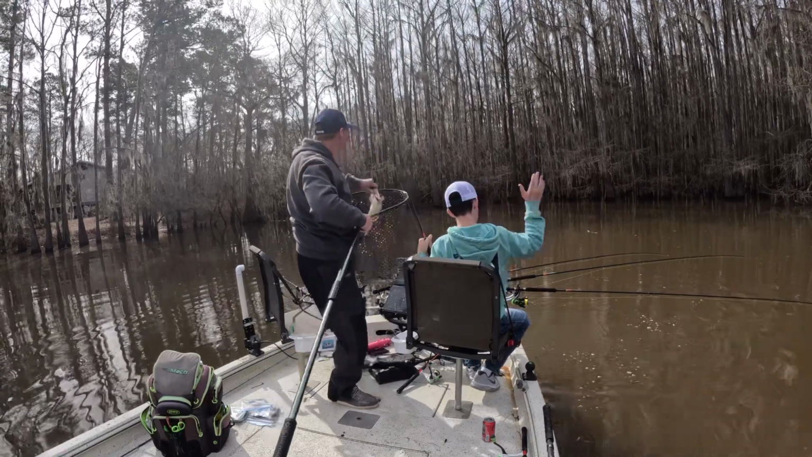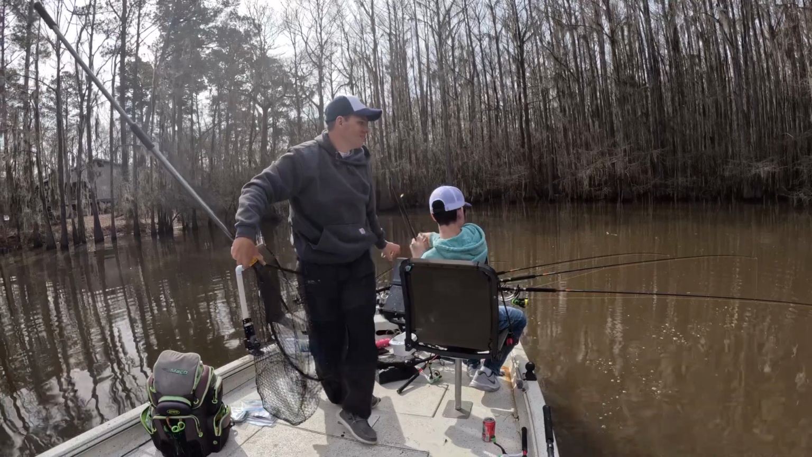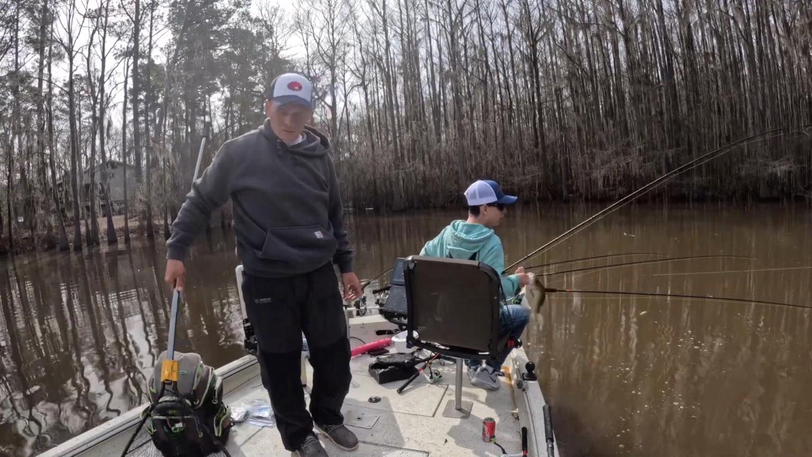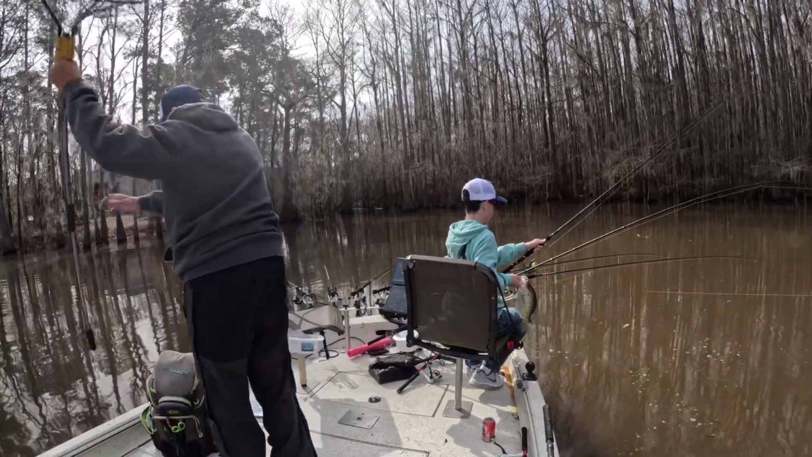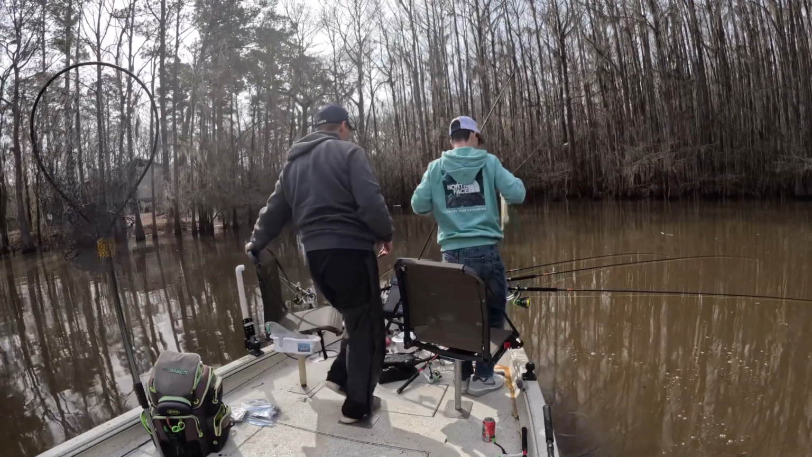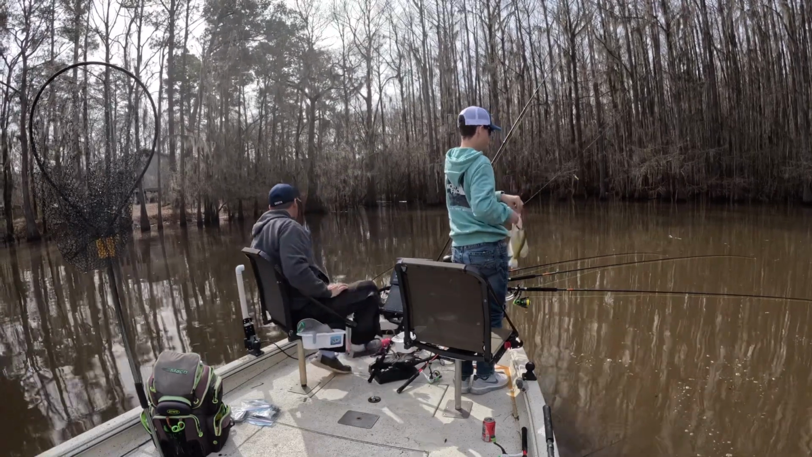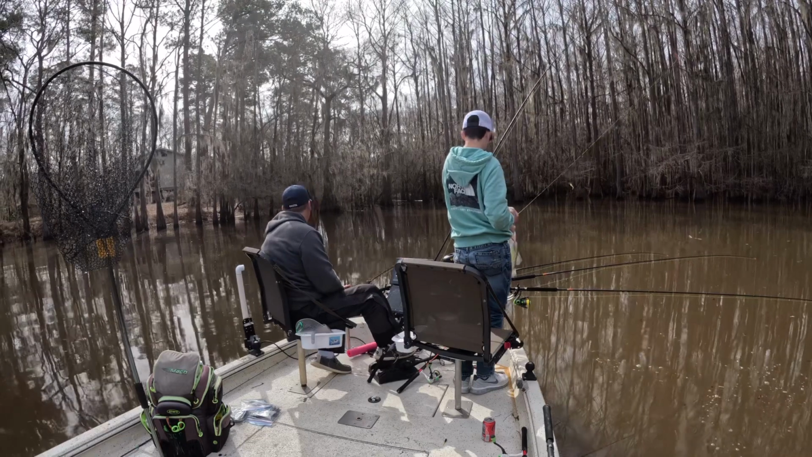So you can't see him right now, but he's hollering. He's having a good time. And this flat's just full of fish like this. And we ended up going to several other parts of the river and found flats, and were able to find the same thing. This place in particular where we're at right here, I believe it was right at 3.5 feet of water, maybe just a little less.